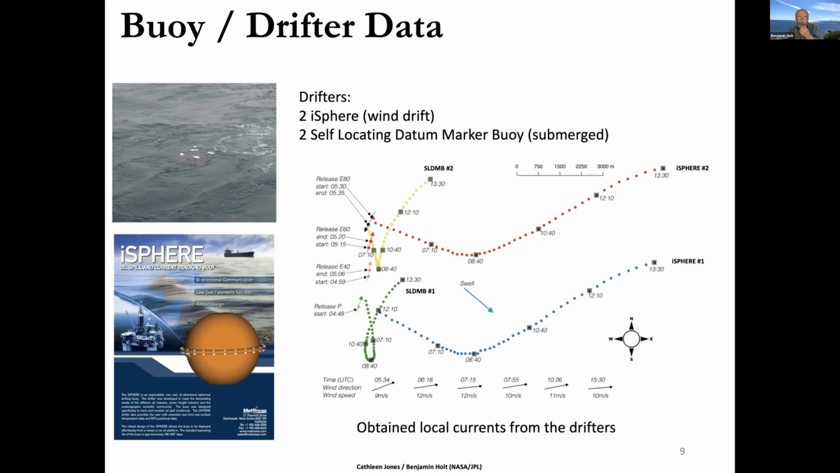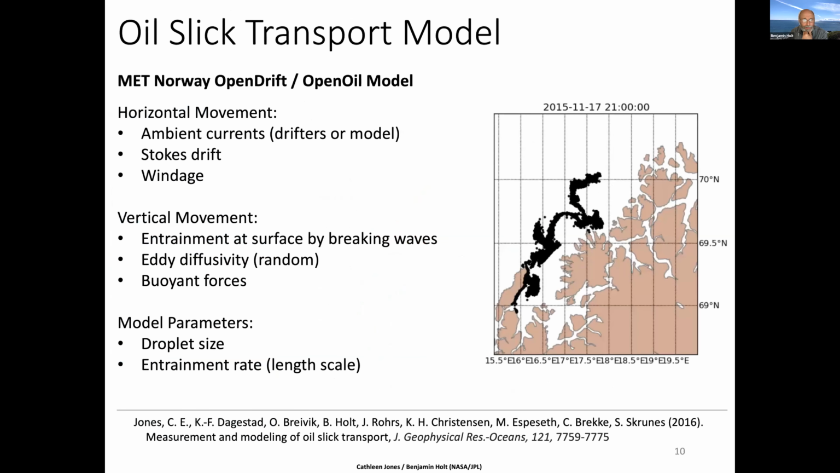And you can see the surface buoys, forced by the wind, took off to the east, and the at-depth buoys remained in this near inertial circulation pattern, closer to the source of the oil releases. Anyway, so I'll go over this quickly.